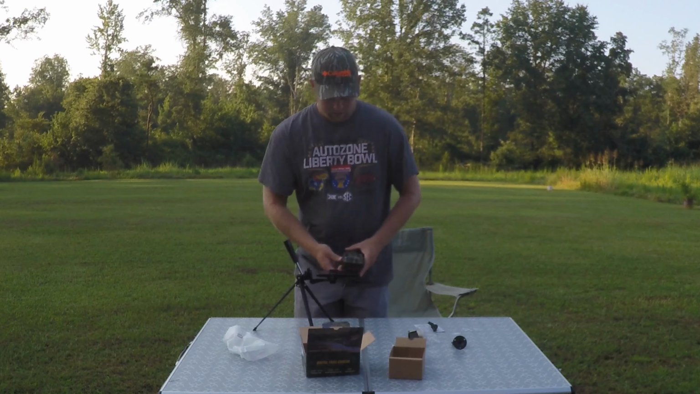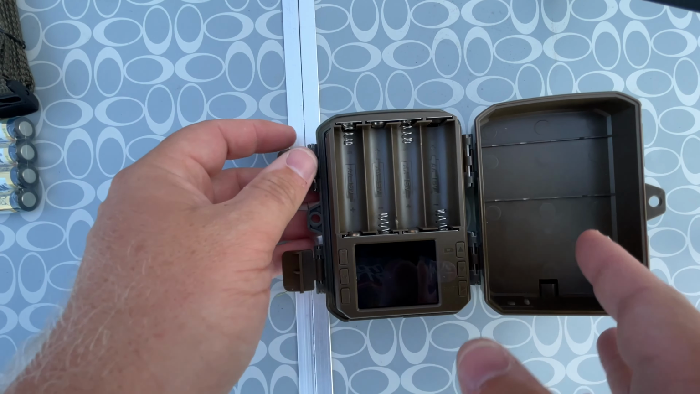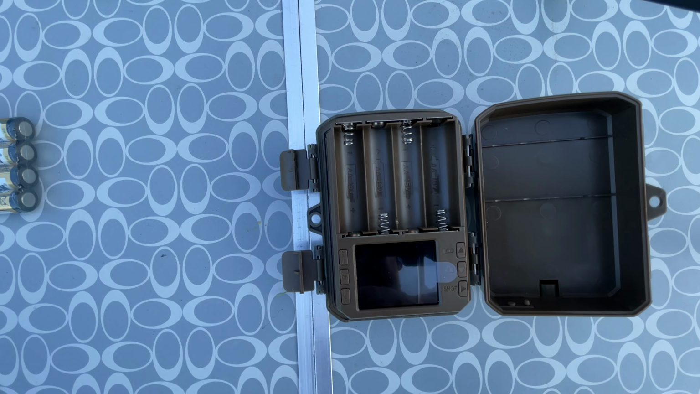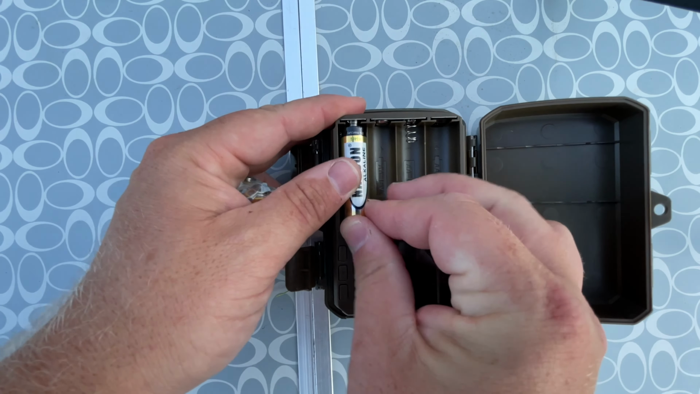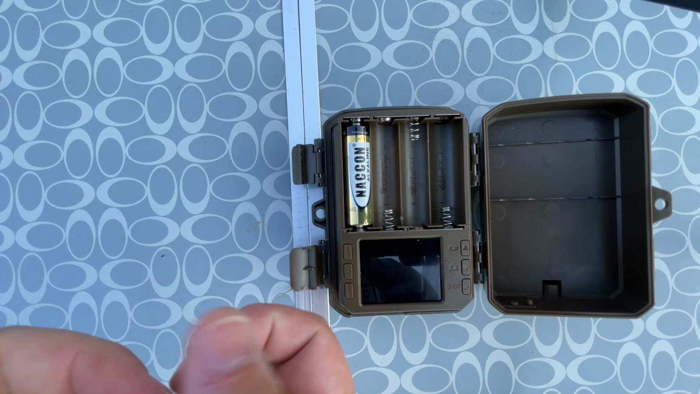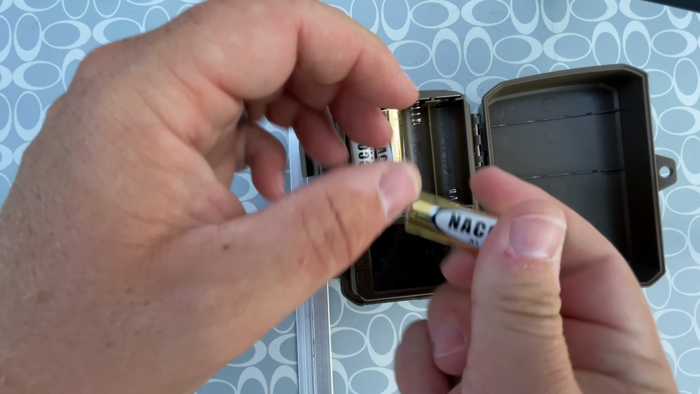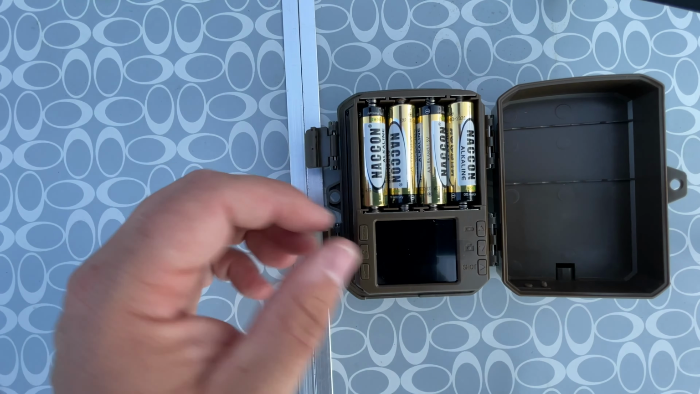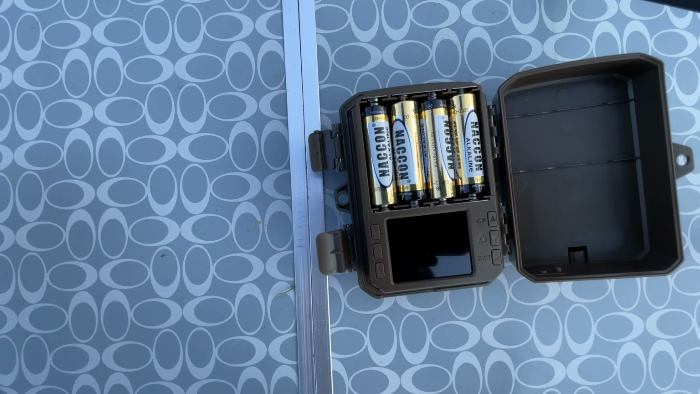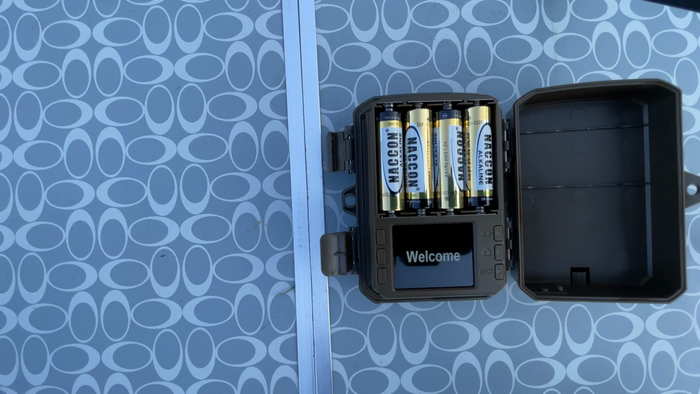So let's go ahead. I'm going to open it up and get some batteries in it. And then we'll power it on. I don't know how well these batteries are going to hold up, but they're free, so we'll give them a chance at least. Okay, so let's turn this dude on, test mode. Welcome.